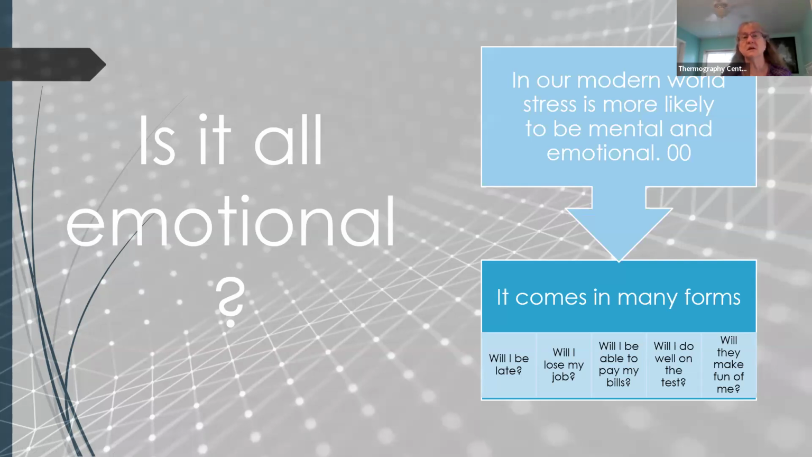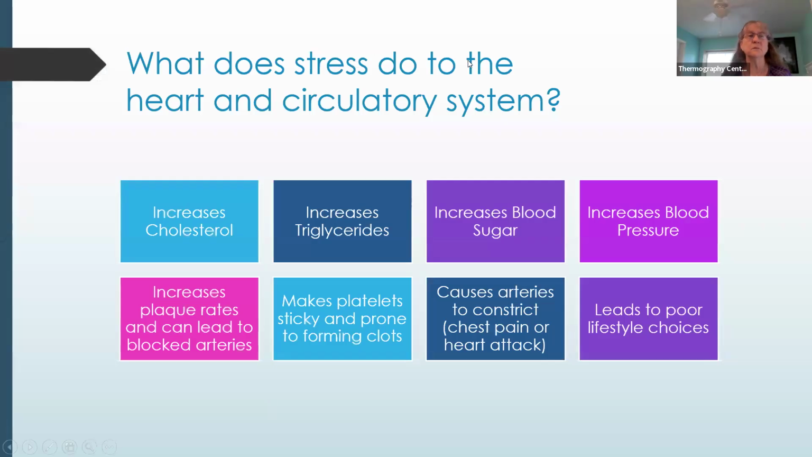So all of these things are emotional stressors. And you can probably think of dozens more that you have dealt with in your lifetime. So what happens to the heart and the circulation system?